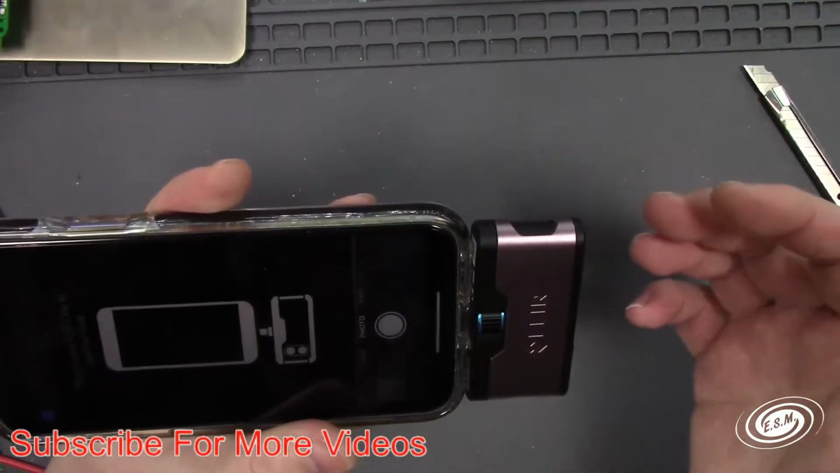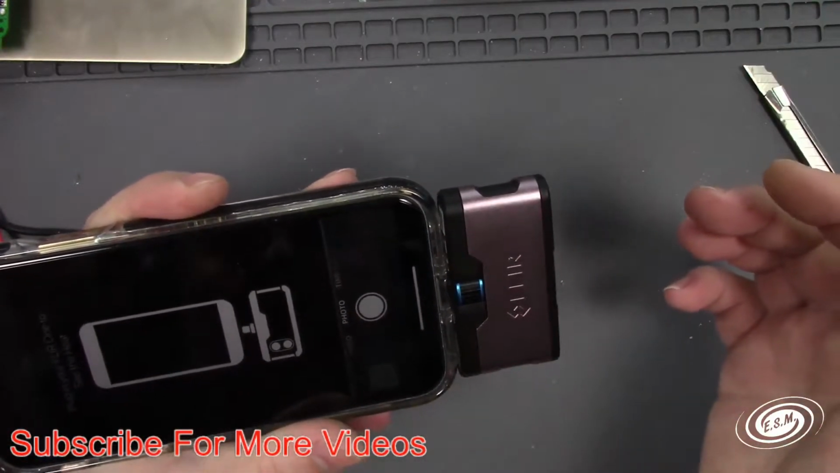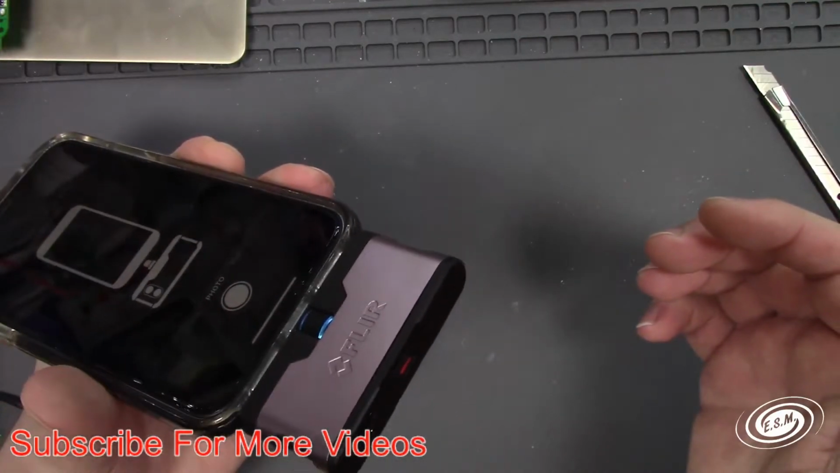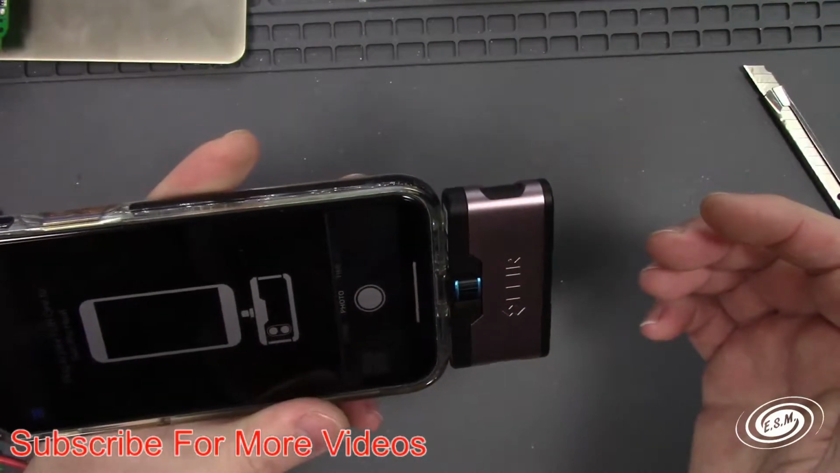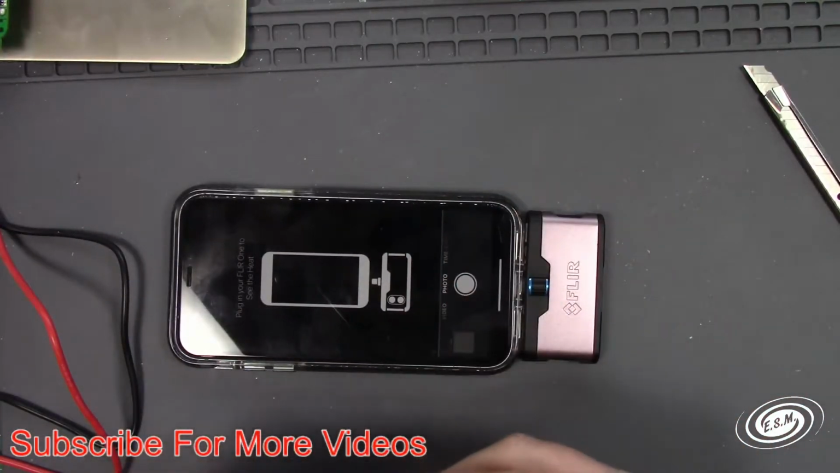Oh, wait, here we go. No. Maybe it's because the battery is dead. I wonder if it'll work hooked up to a charger.